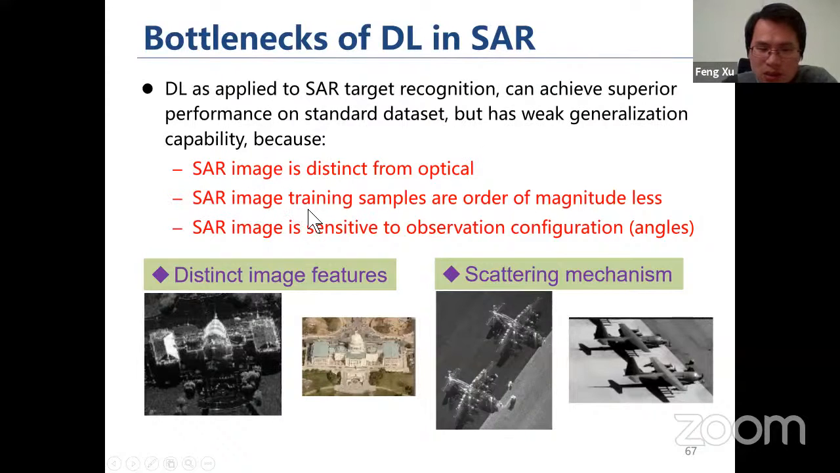Second, the training samples are orders of magnitude fewer than optical. For SAR images, 1,000 training samples is considered quite a lot, but for optical it's millions of samples.